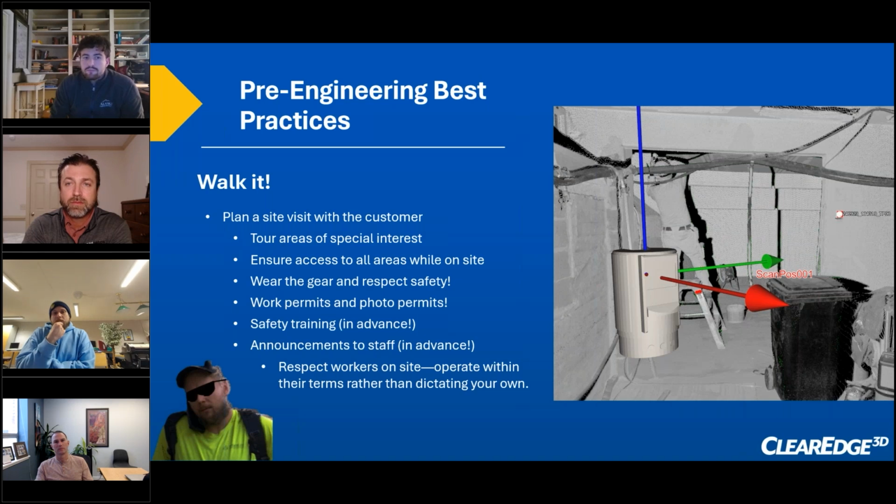And we talked about access already, but ensure that you have the keys or you have access to all the areas when you're scanning. There might be, okay, someone did a concrete floor the day before. You can't go there. How am I supposed to map it? So plan ahead, trying to get as much info as possible about what's happening on site before and during when you first arrive at the scene.